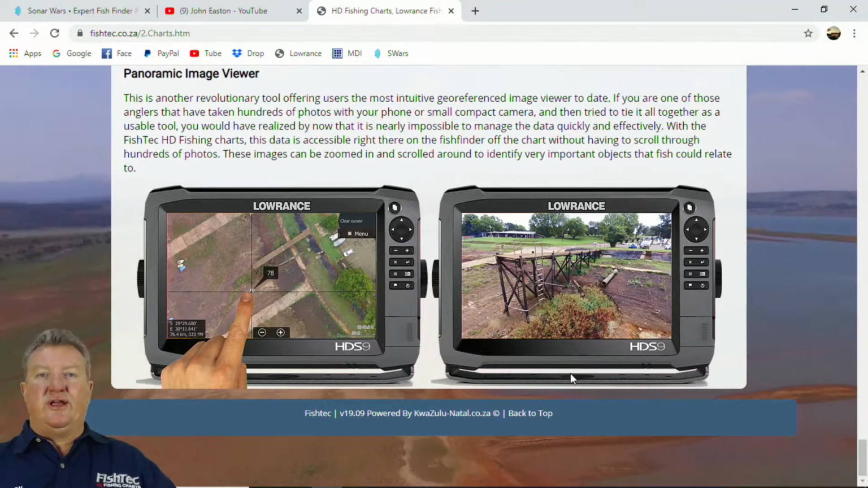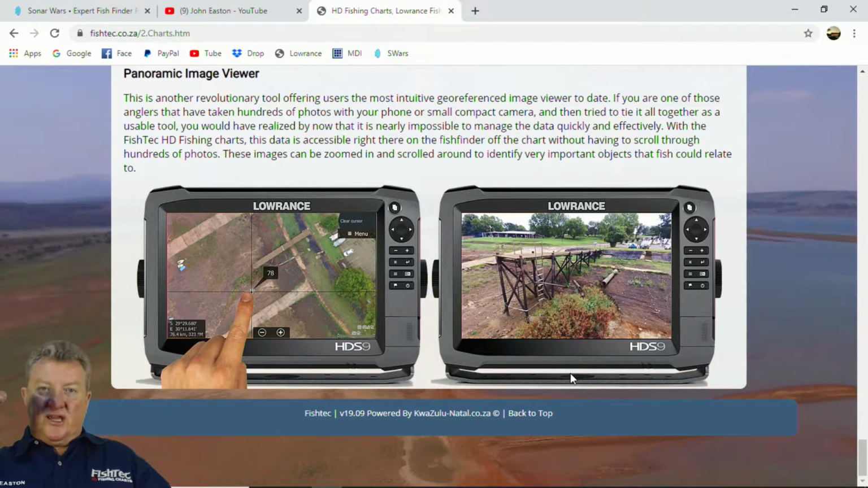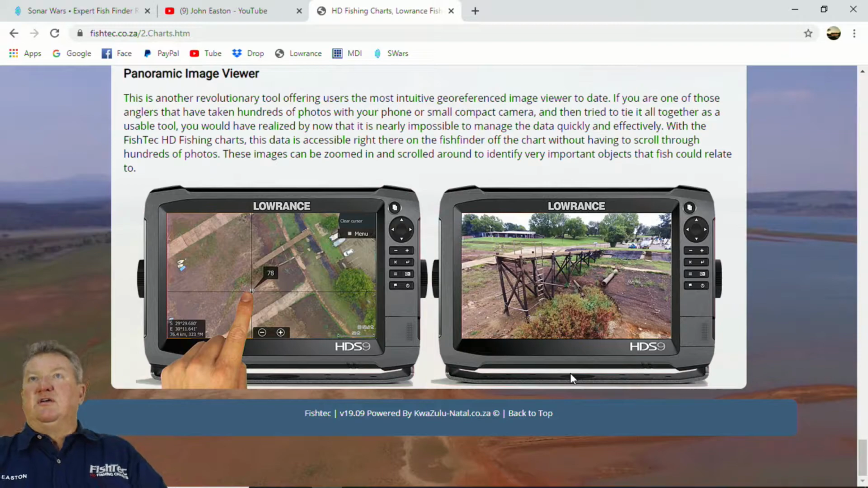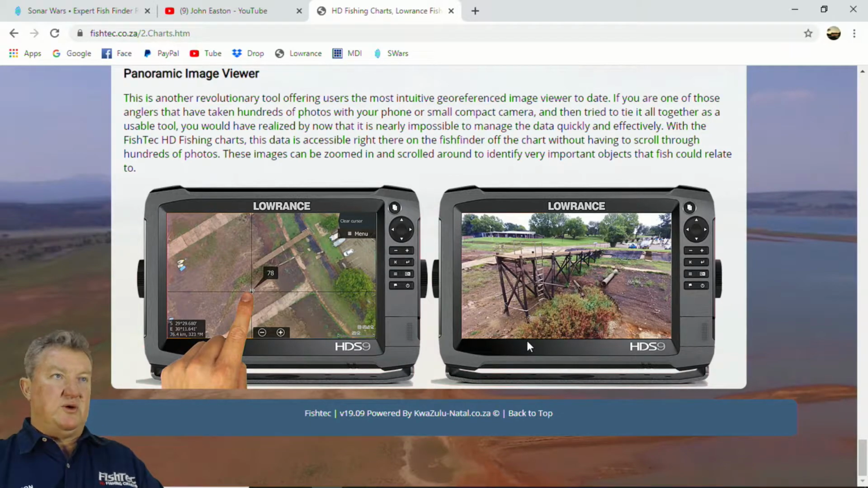And then, of course, on our charts, we've got the panoramic images. Some are taken from elevation with the drone. Some are taken from water level. It's just a host of information that you can view directly off the chart. So that's what we need for 2020. Those are the three big hitters for 2020.